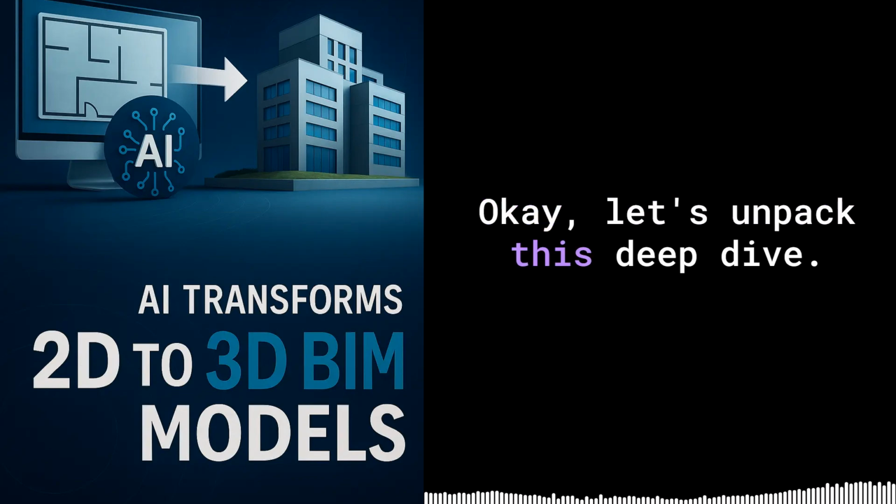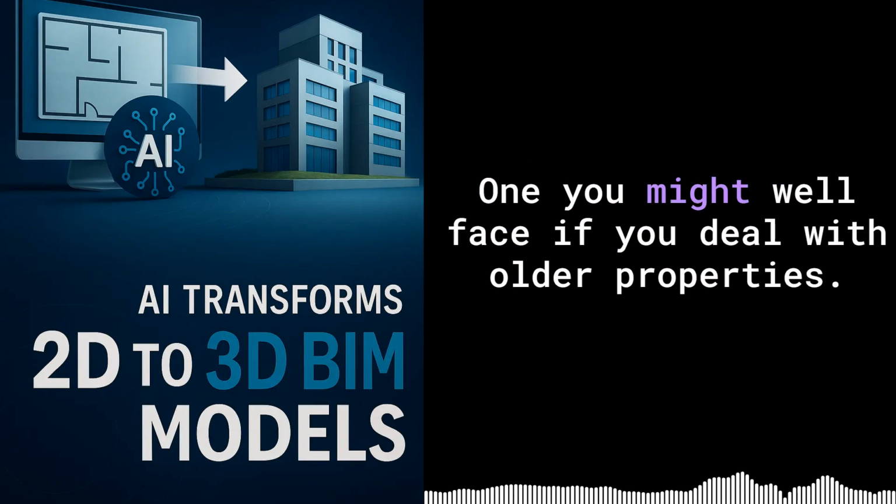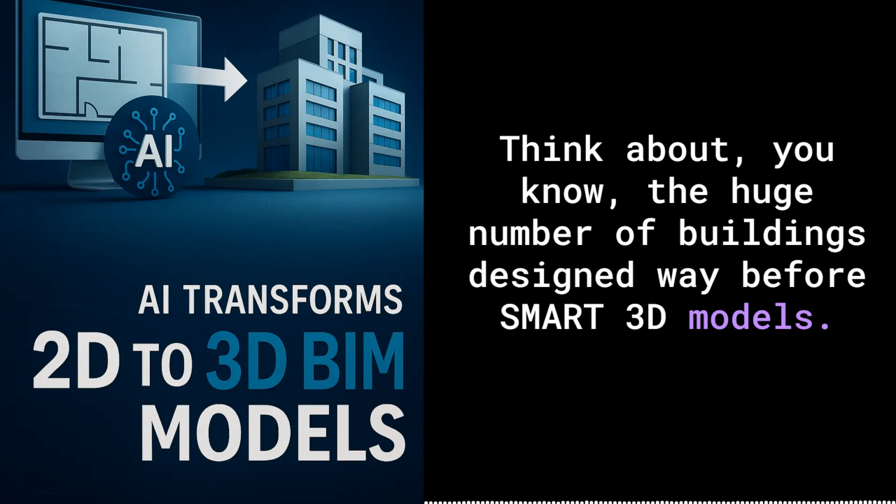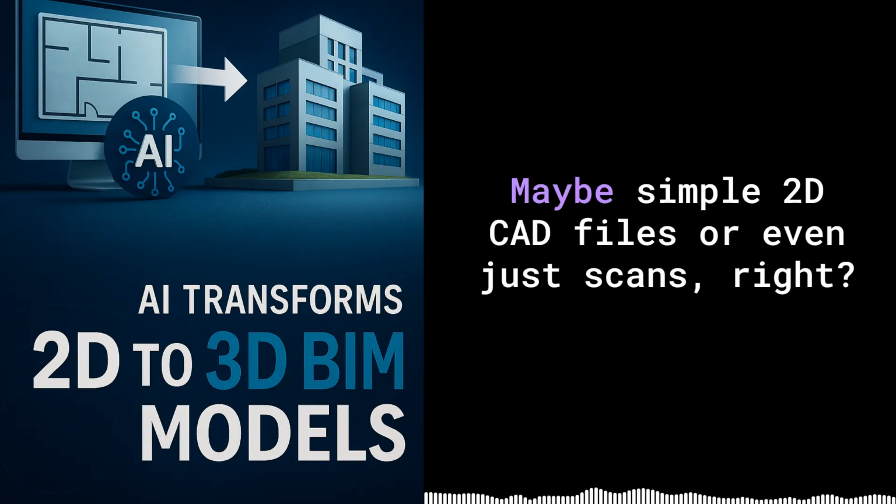Okay, let's unpack this deep dive. We're looking at a massive challenge in the building industry, one you might well face if you deal with older properties. Think about the huge number of buildings designed way before smart 3D models, before BIM. A lot of that documentation is just stuck on old paper, maybe simple 2D CAD files or even just scans.